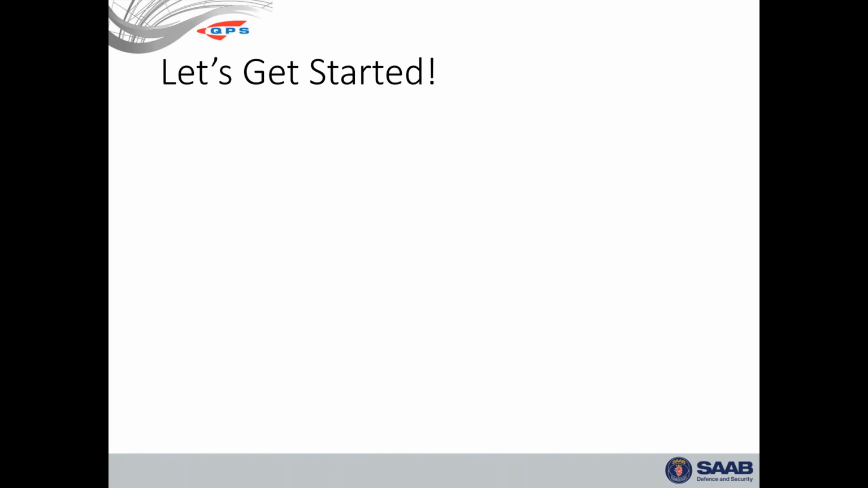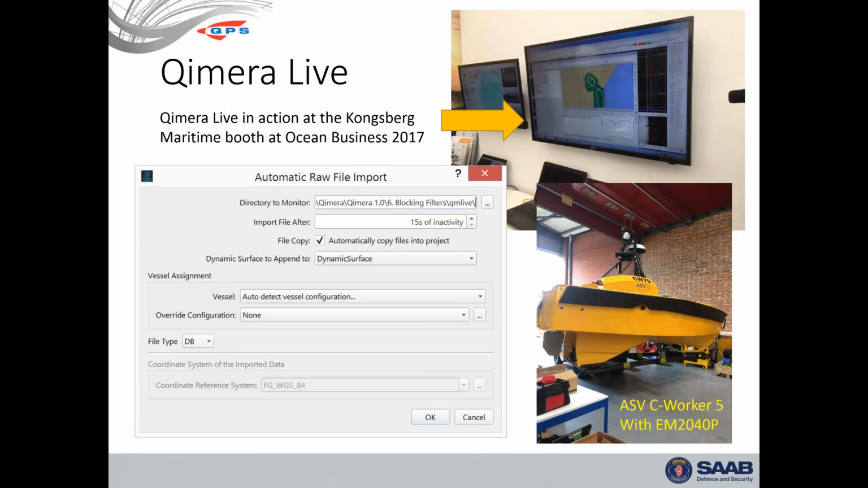So let's get started. We'll start with Qimera Live. This is just a slide showing off what we've got now. So what's new in Qimera Live? This lets you bring in data working against a live acquisition system, and you can have your map and project building up in front of you. What we've done is added this bottom stuff. Duncan, can you see my mouse moving around?